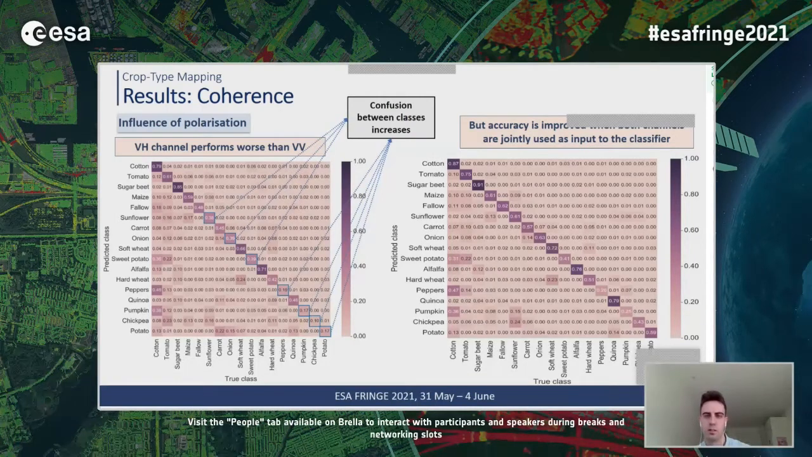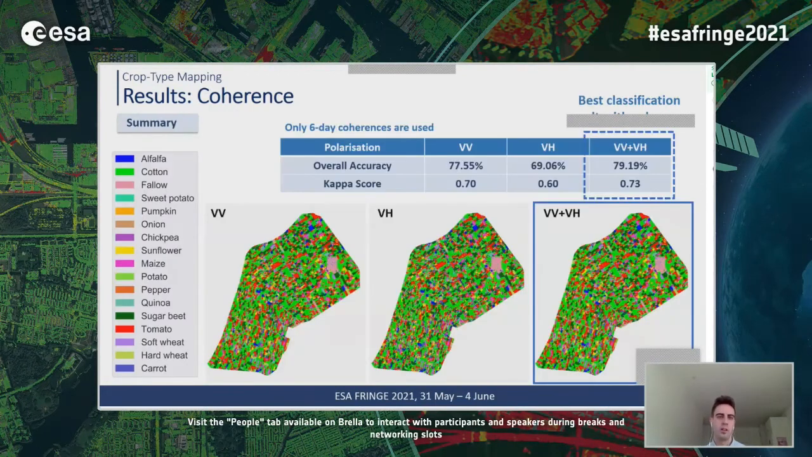The confusion is reduced. So as a summary, the best result obtained with only coherences is obtained with both polarizations and 6 days of temporal baseline. We obtained a very remarkable overall accuracy of almost 80% and a kappa score of 0.73, as shown in the table, and this is the predicted crop map.